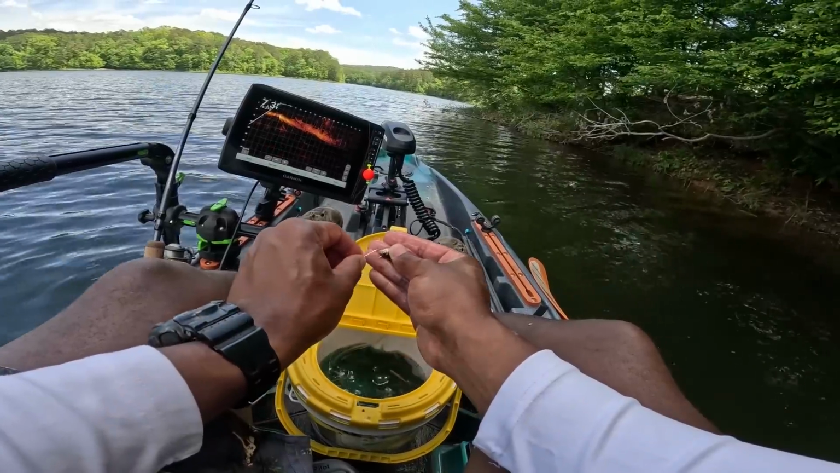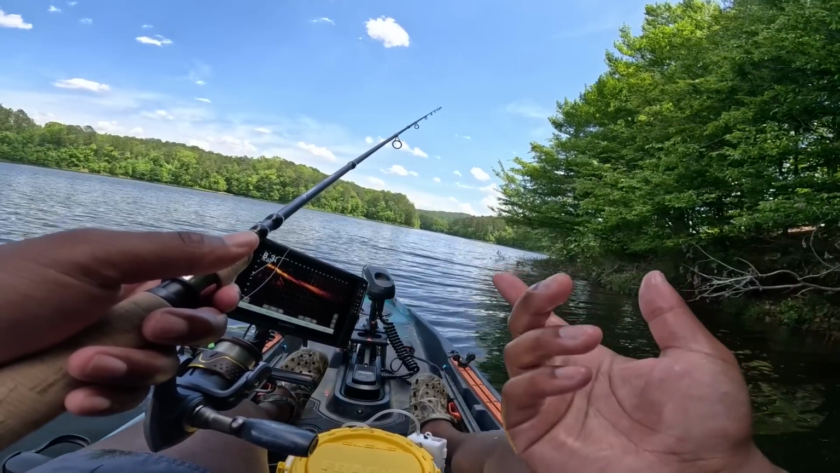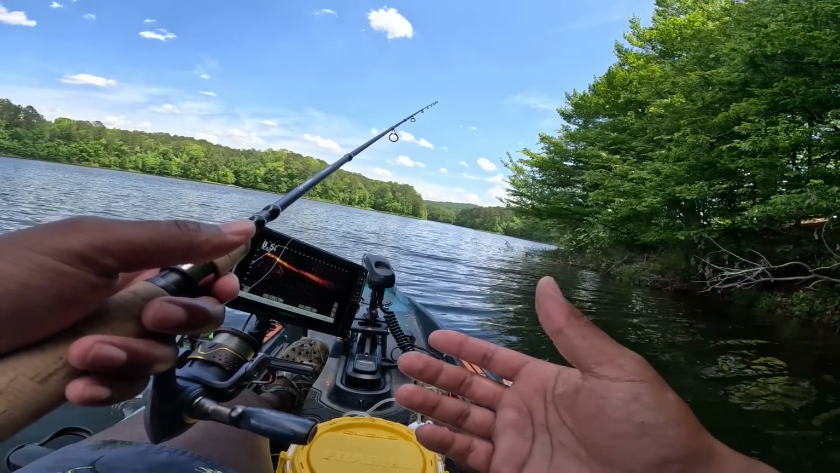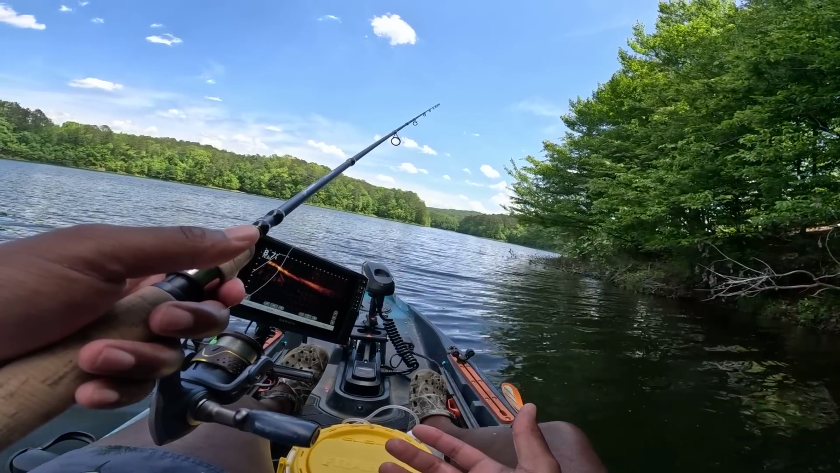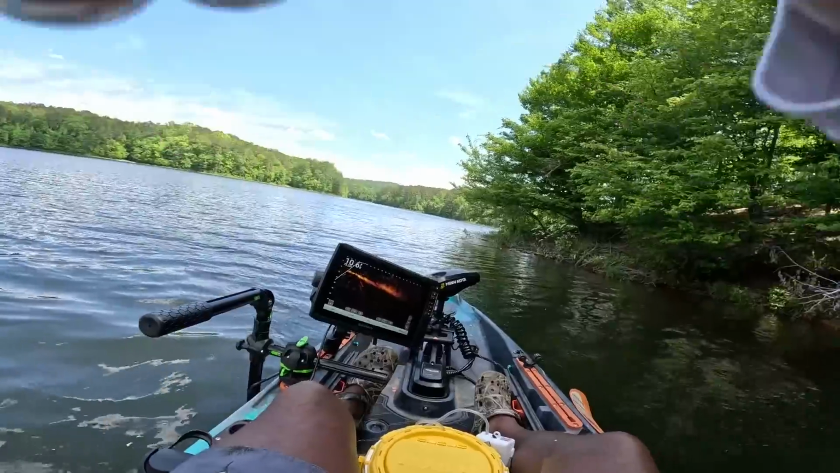All right, got a big minnow. That should mean big crappie, hopefully. Also, I have yet to catch a white crappie. I don't know if I've ever caught a white crappie, so I'm still on the hunt for one of those. I'm not sure if they're in this lake or not, but I would think so. I'm not 100% sure.